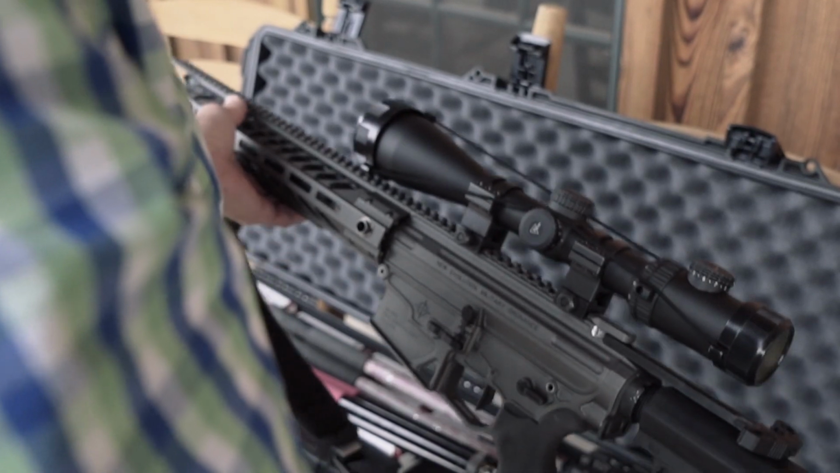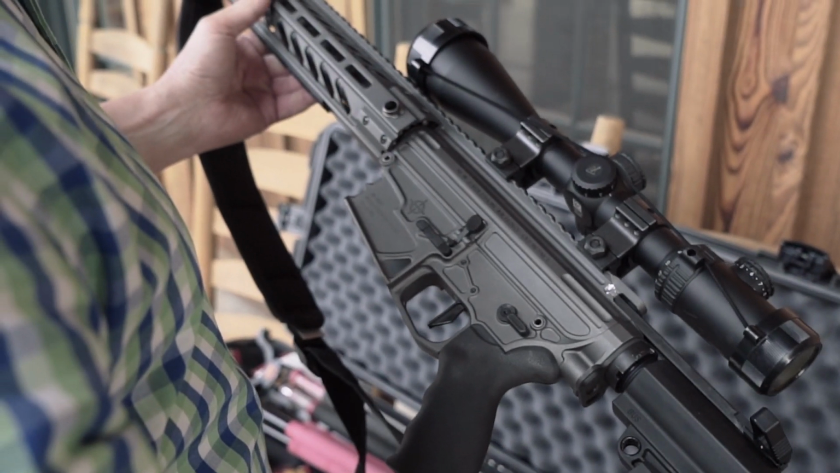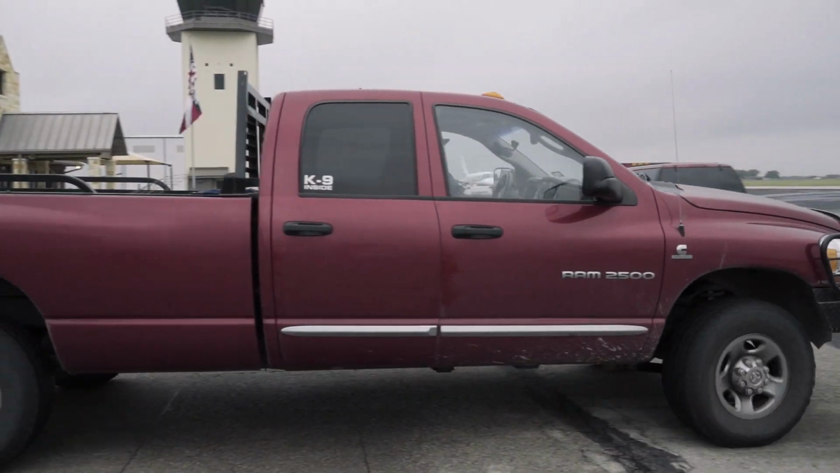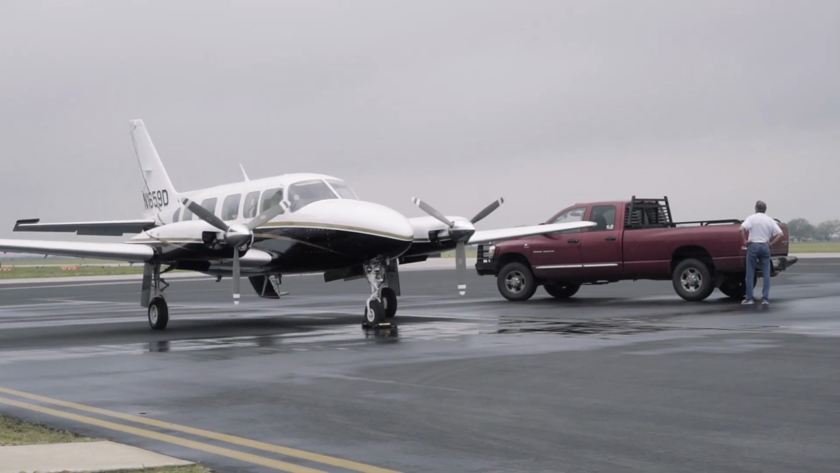So here we are, springtime, and I heard that Keith got a new toy, a NEMO AR-10 308 platform. And I know that he had a thermal imaging from Armasight, and I couldn't think of a better time for him to come to put the hurt down on some hogs. We wanted to get him back over here. So we don't normally do this, but we made an exception for Mr. Warren and sent our company plane out to pick him up personally.